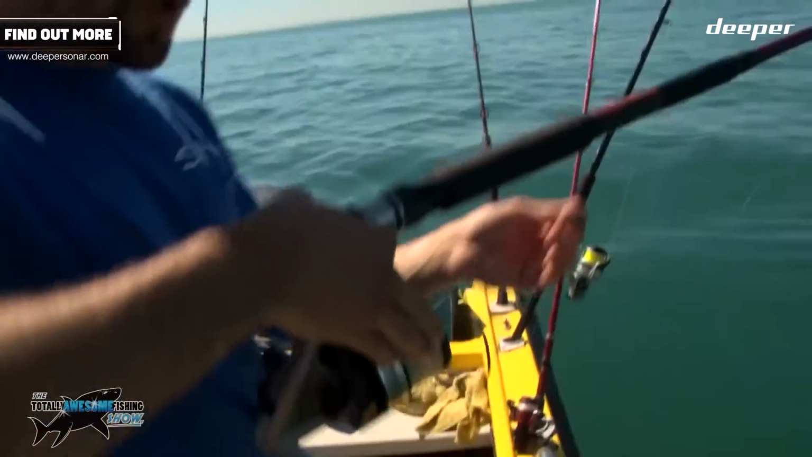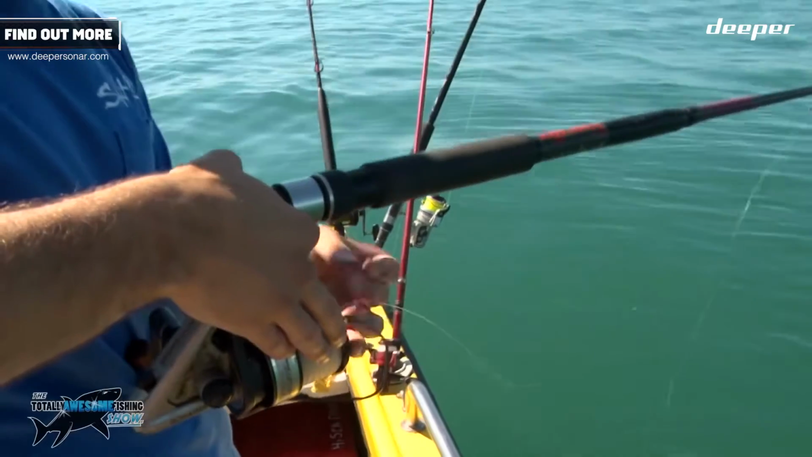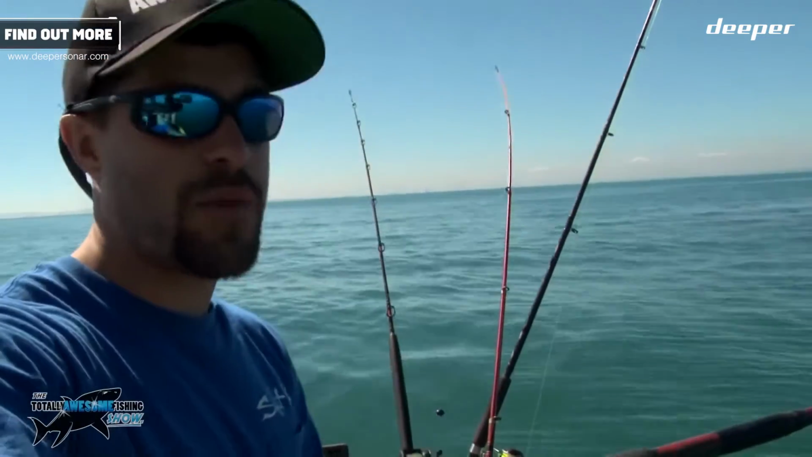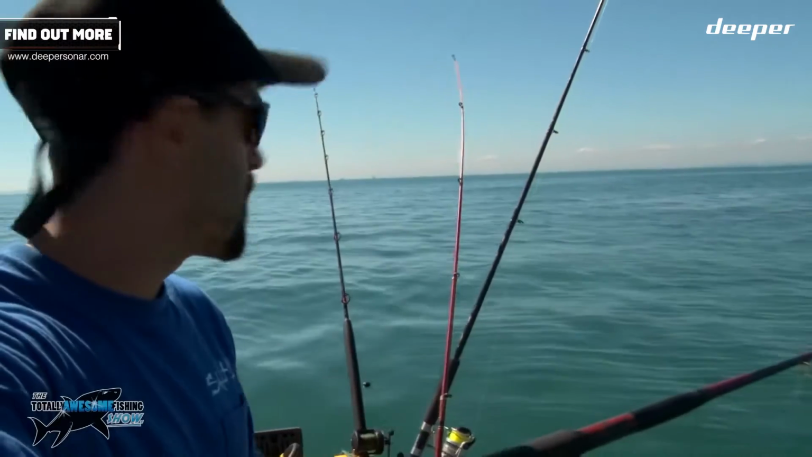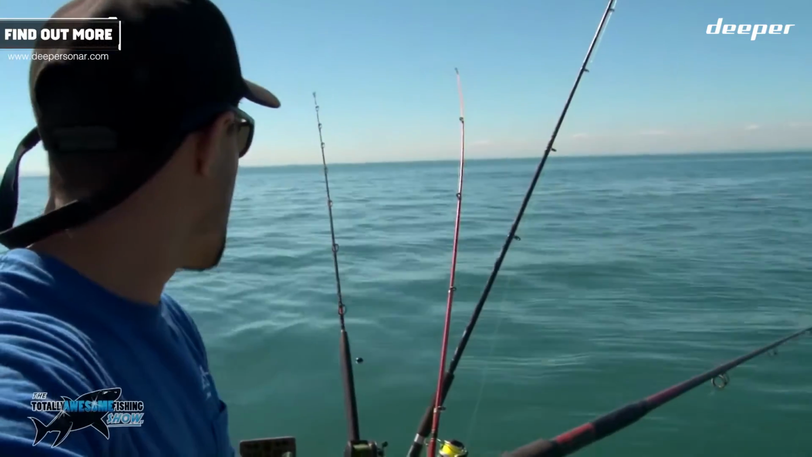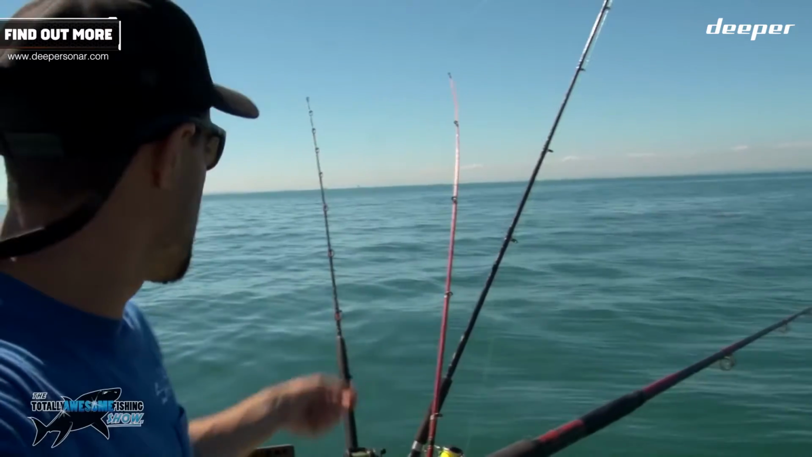So all I'm doing is I've just got an open bail arm here, and I'm just feeding out line. Every time the Deeper pulls the line a bit tighter, I'm just feeding out a bit more line. And for those of you who are worried, if you're sea fishing with a Deeper, about casting your Deeper out, this is almost as handy with the tide. It's just a better way to trot the Deeper out. It goes exactly where your baits and your line is going. So you get a really accurate reading right above your baits, of what depths the fish are at.